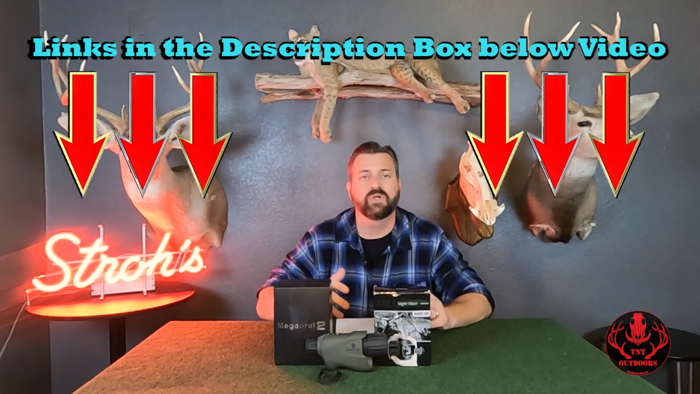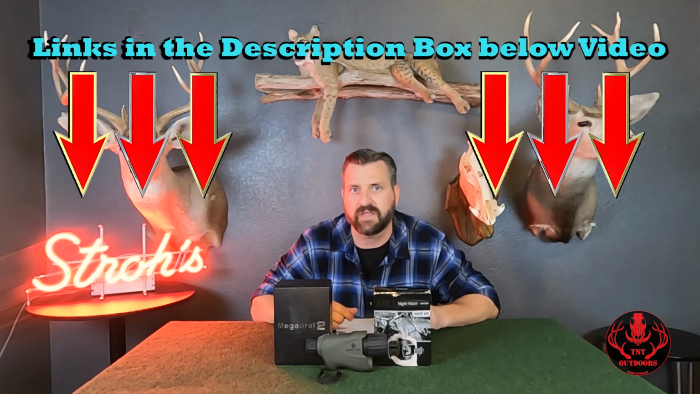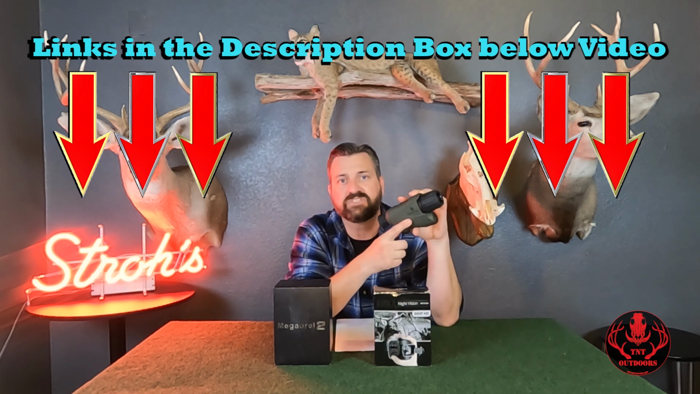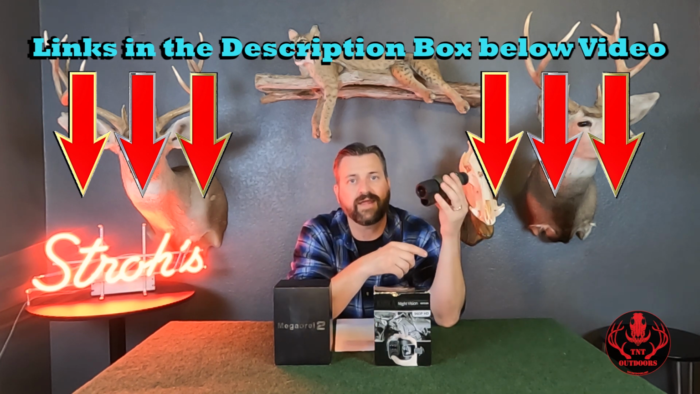And the next three items are all night vision items, and they're all related to night vision, so we'll talk about them together. All right, our first one is this. The Stealth Cam digital night vision monocular and camera.